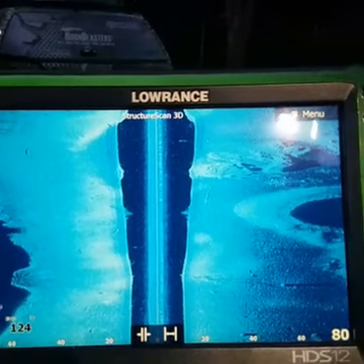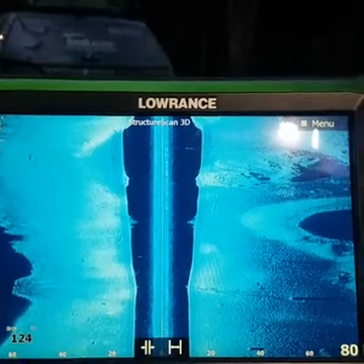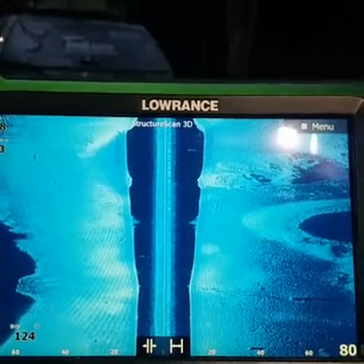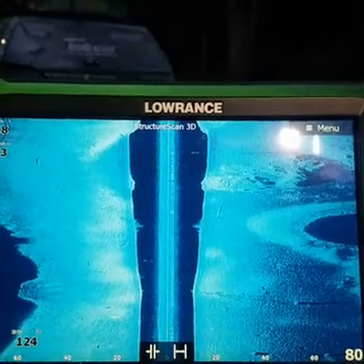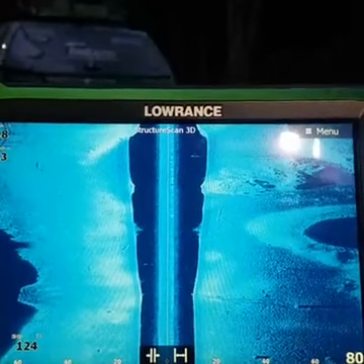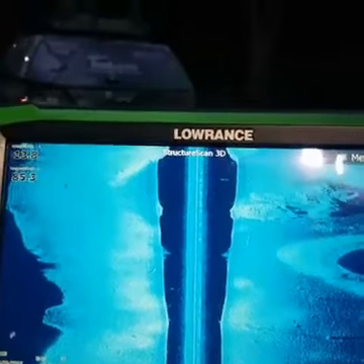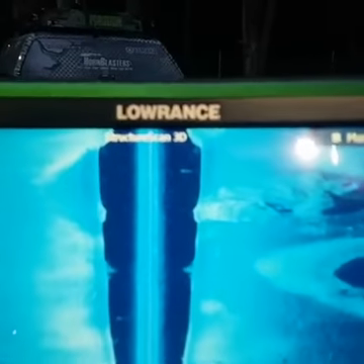Alright, so this is basically 80 foot that I'm actually scanning right and left. And you can sort of see the point over here on the right. There's a lot of rocks, there's a lot of structure off the end of this point. Not right off the end of it, but pretty much to the top right of it, over here. These are rock piles.